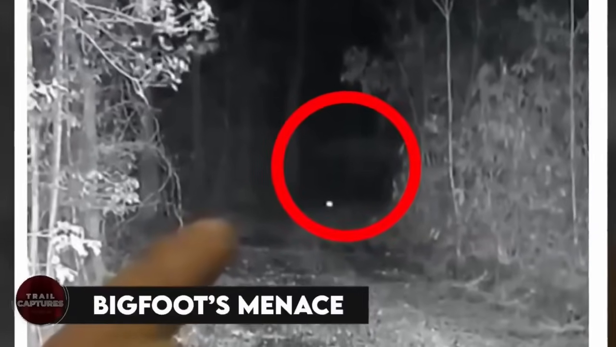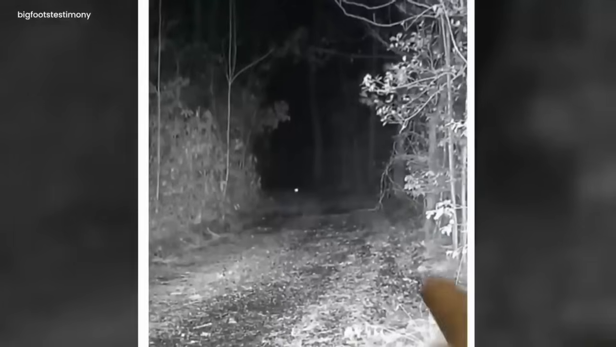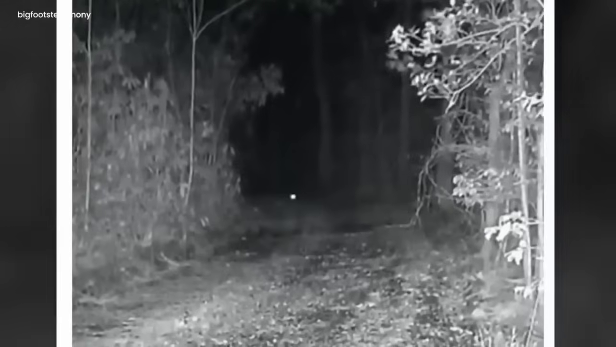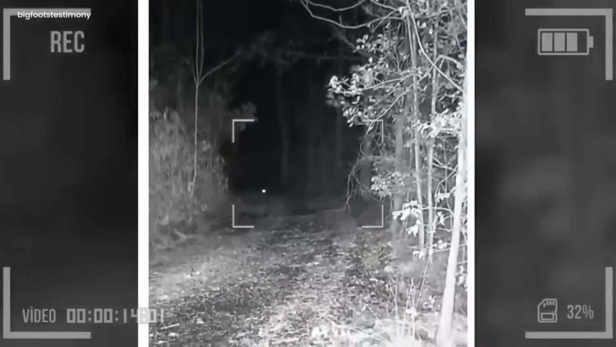Bigfoot's menace. Mythical creatures are usually imagined as symbols, guardians, and breathtaking figures in folklore. But among this visual splendor, there are other creatures so hideous and horrific that one wants to run away as far as possible. In the dimly lit security footage, an astonishing and creepy scene unfolds, where a figure in the rear view resembling the legendary Bigfoot can be seen throwing a heavy rock at a nearby skunk, probably unaware of the terrifying presence near him.